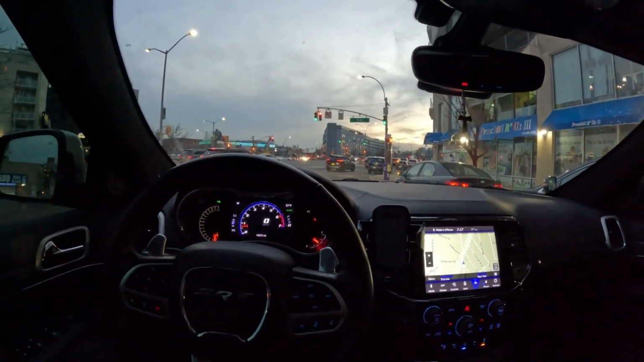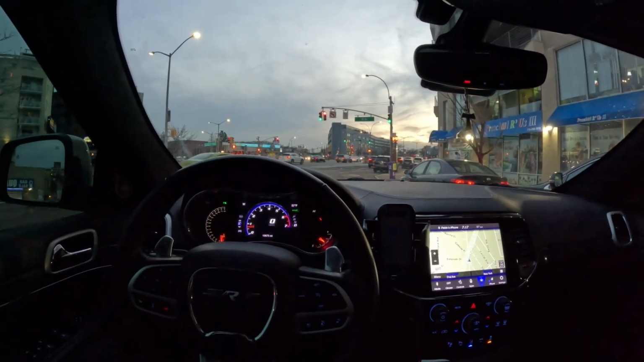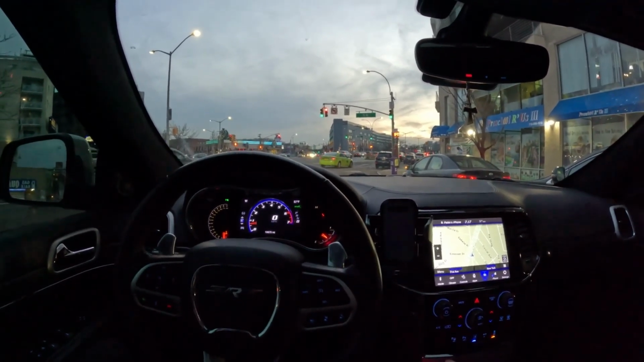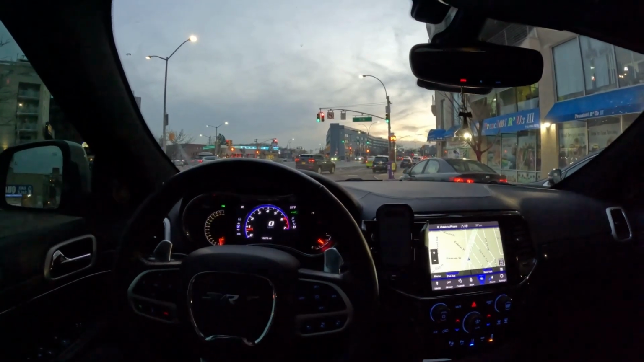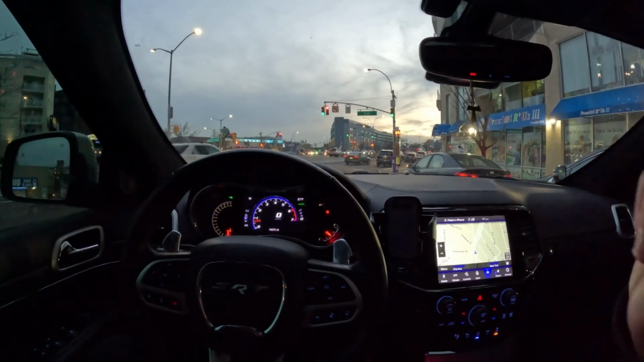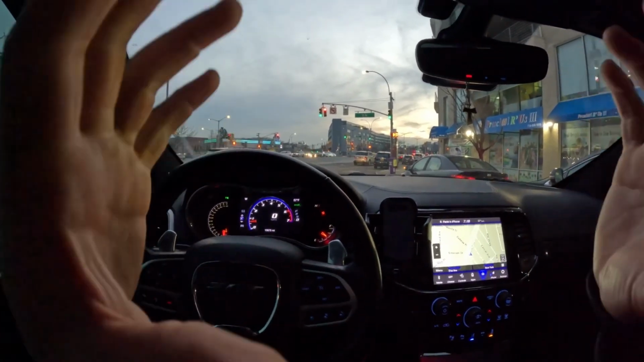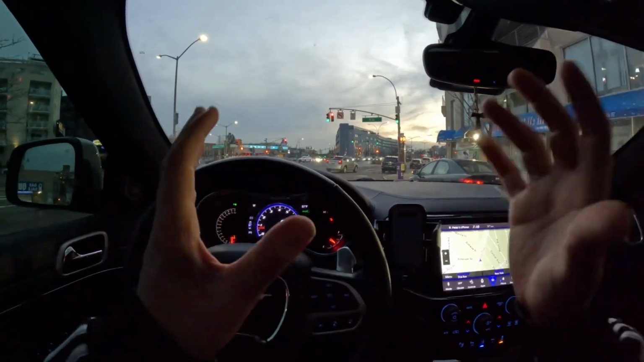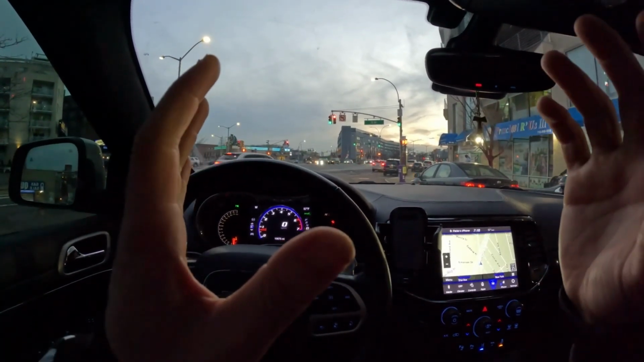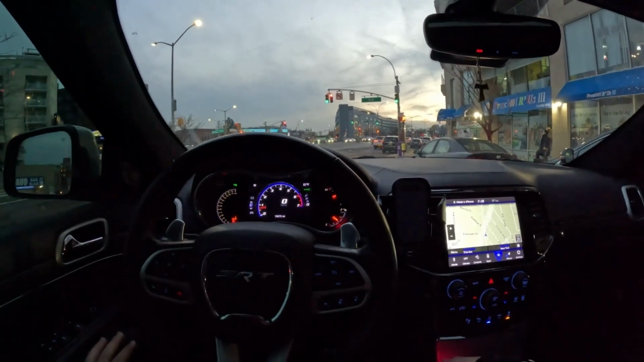Trying to mess with the camera angle here. If you guys have any comments on the camera angle, let me know. I ordered a headrest mount for the passenger side headrest, just to get a more angled, more driver oriented camera angle.